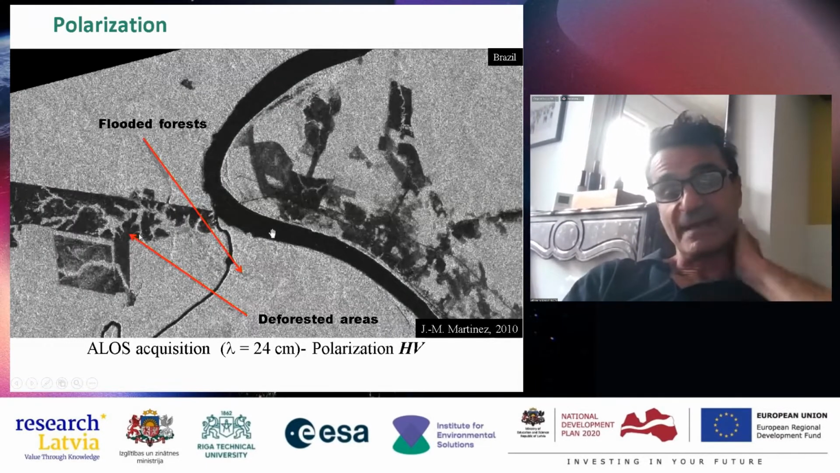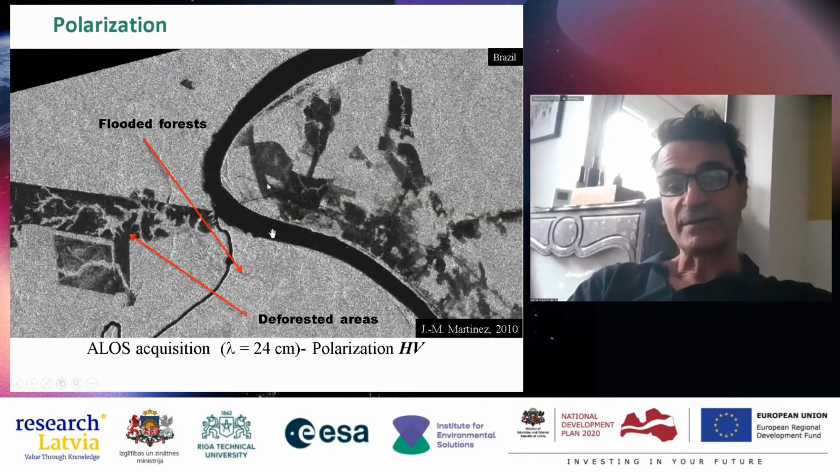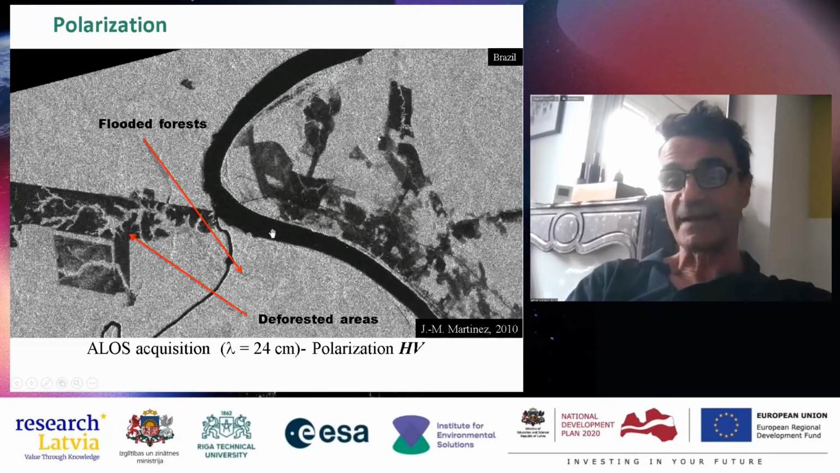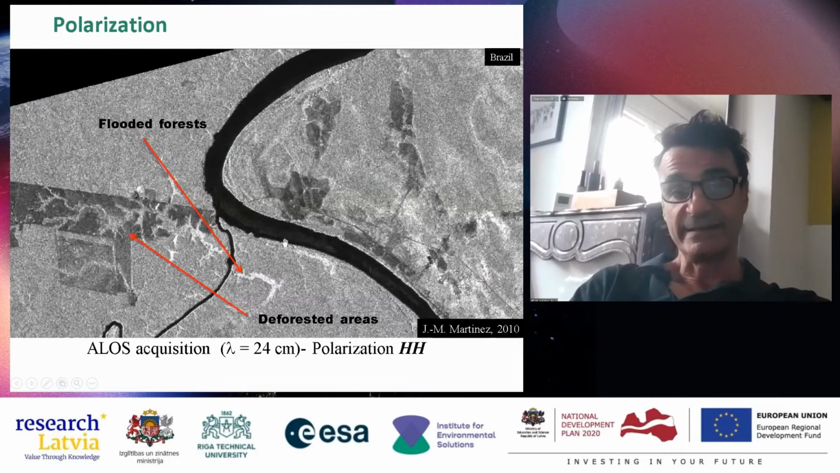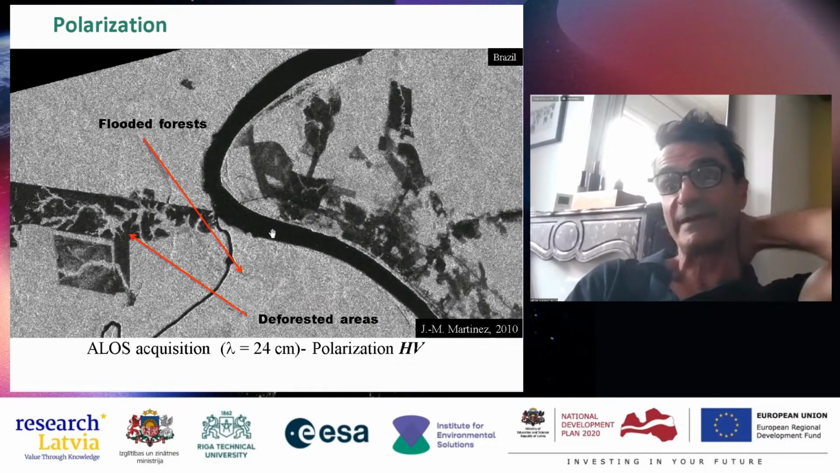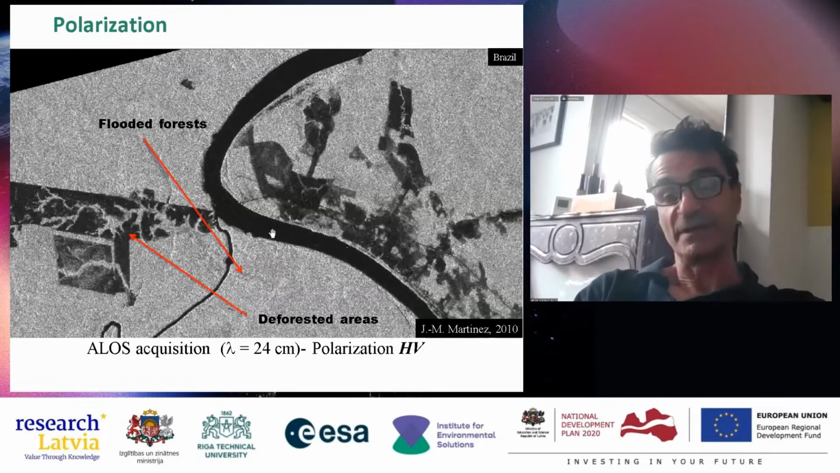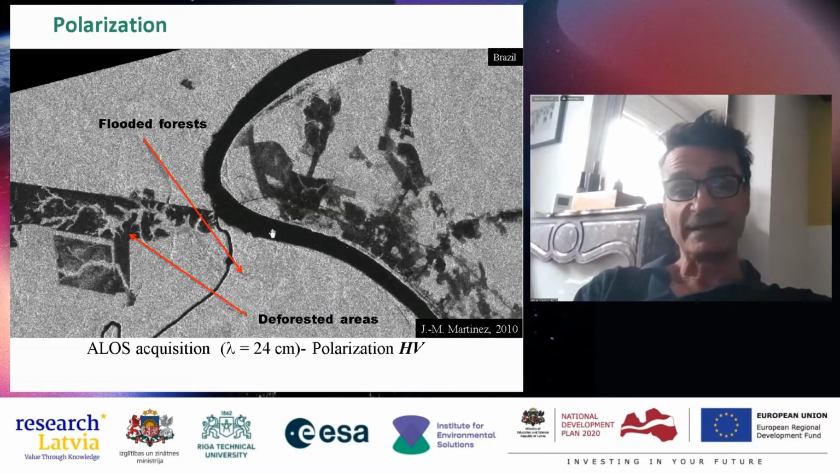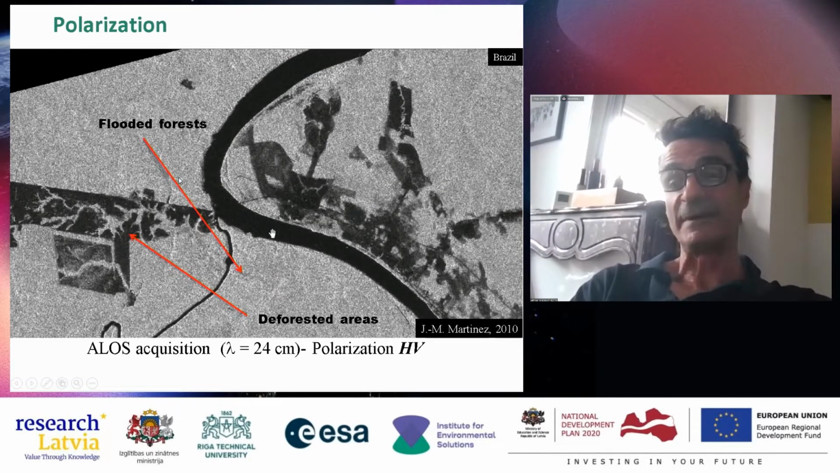And now if you look at HV polarization, the contrast between deforested areas and forested ones is much more highlighted. And so if I'm looking at mapping and monitoring deforested areas in these regions, I will better use HV polarization. But here with HV polarization, I cannot see the flooded forests anymore.